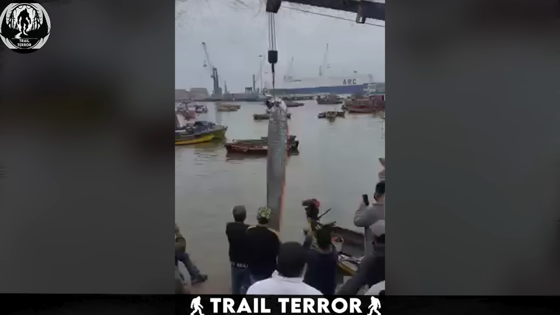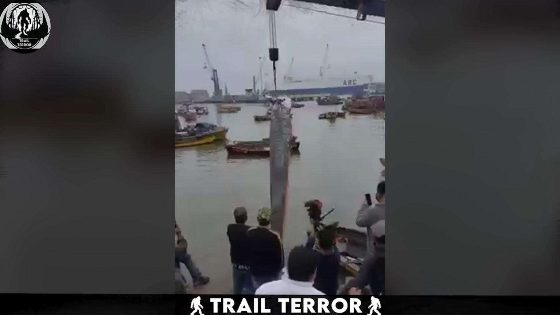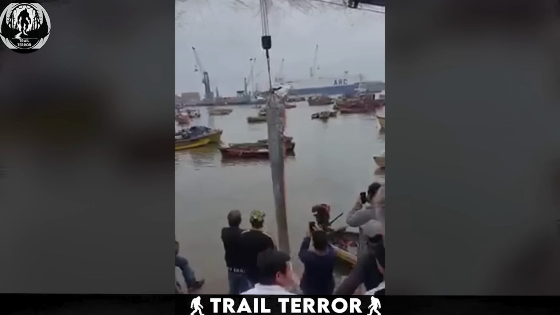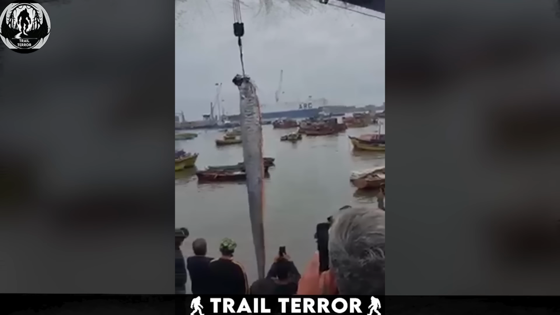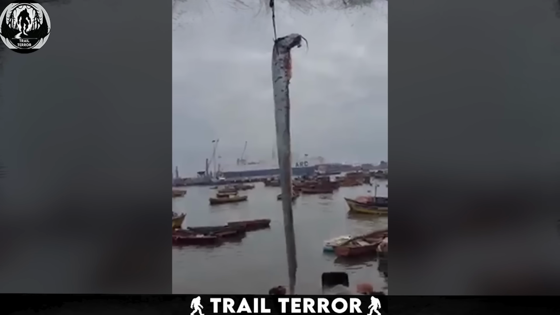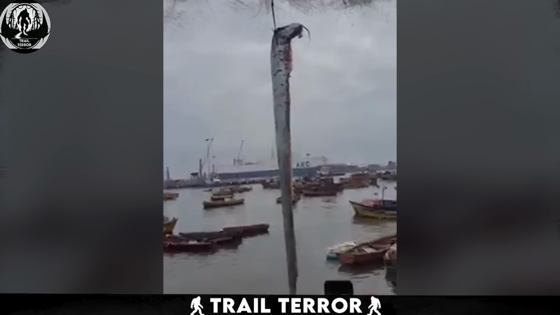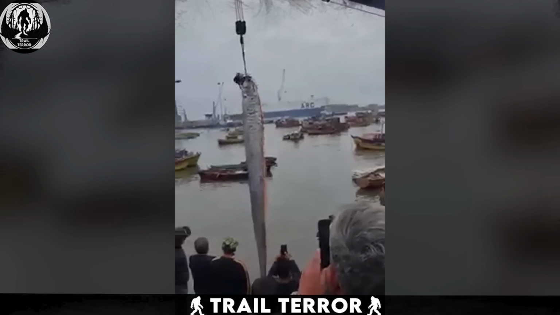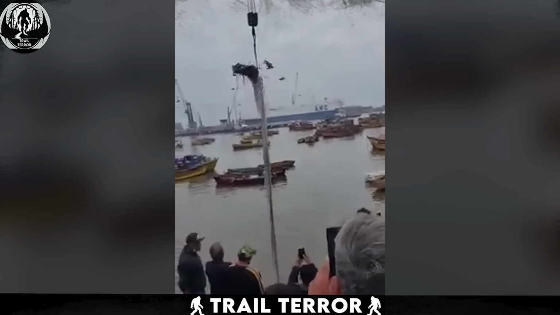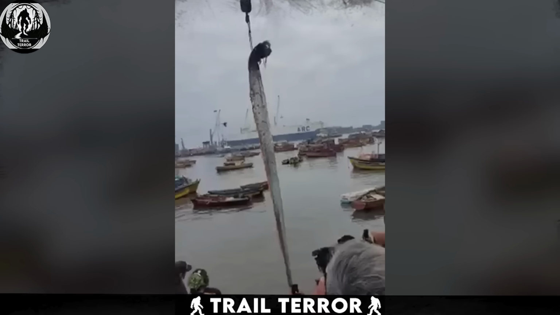Nature has its own way of sending us warnings about potential threats, and this clip circulating on the internet is a prime example. Locals in Taiwan have nicknamed this creature the earthquake fish because of its appearance just before earthquakes. As you can see in the video, this fish is no ordinary catch. It's massive and resembles a giant eel, with a strange tapered body shape from head to tail.